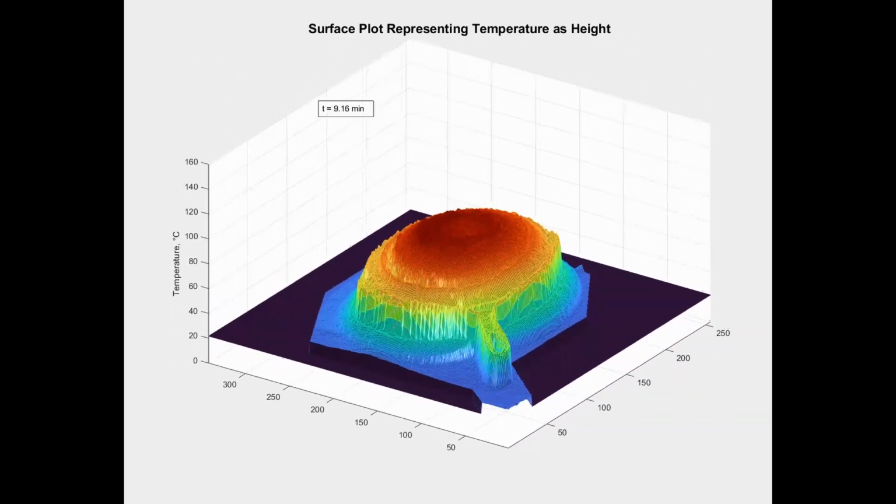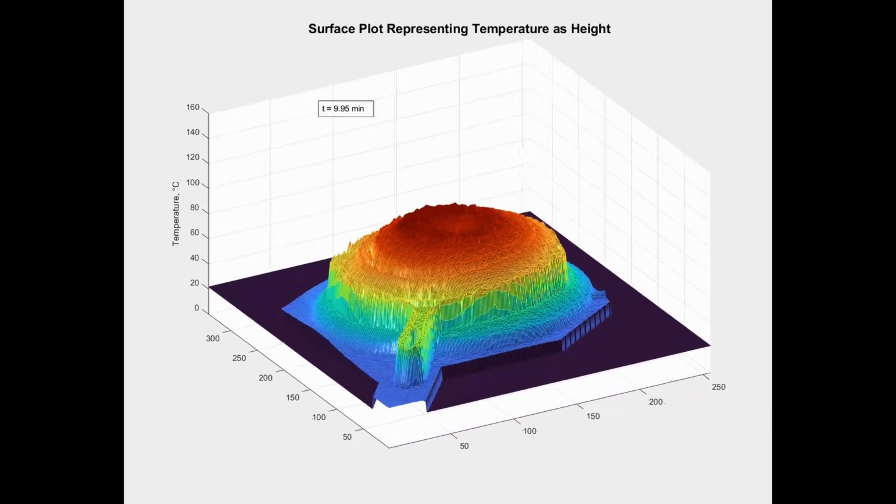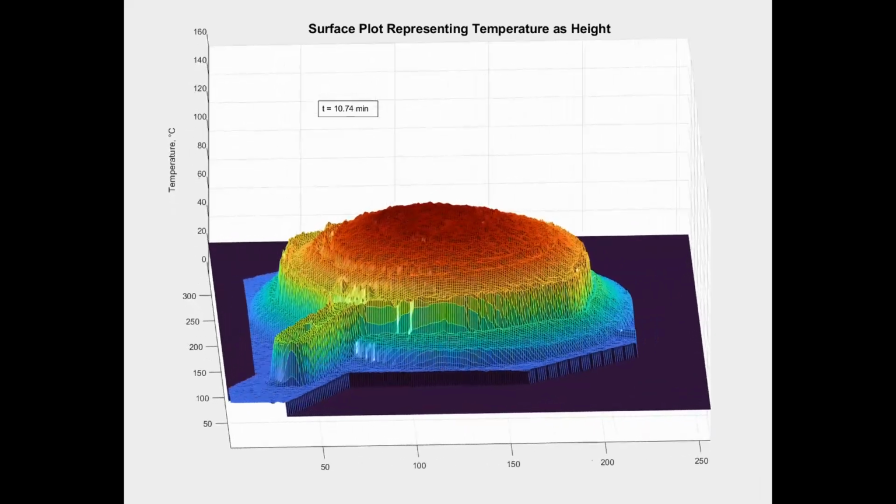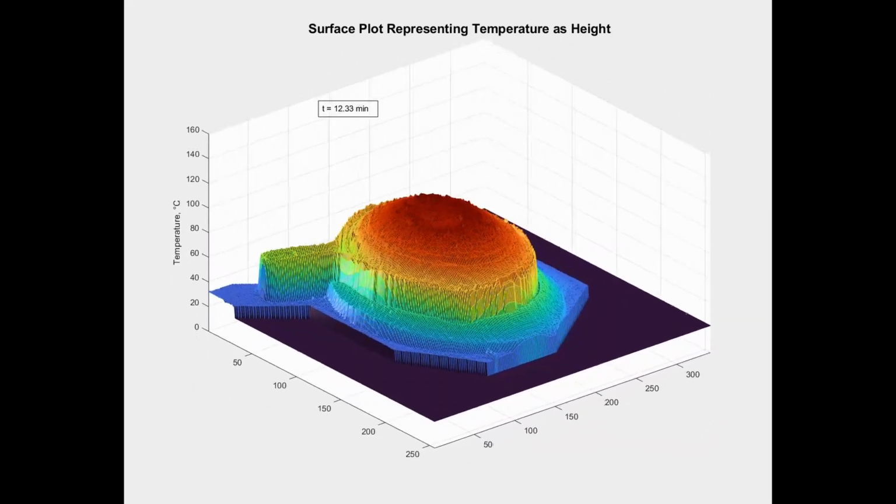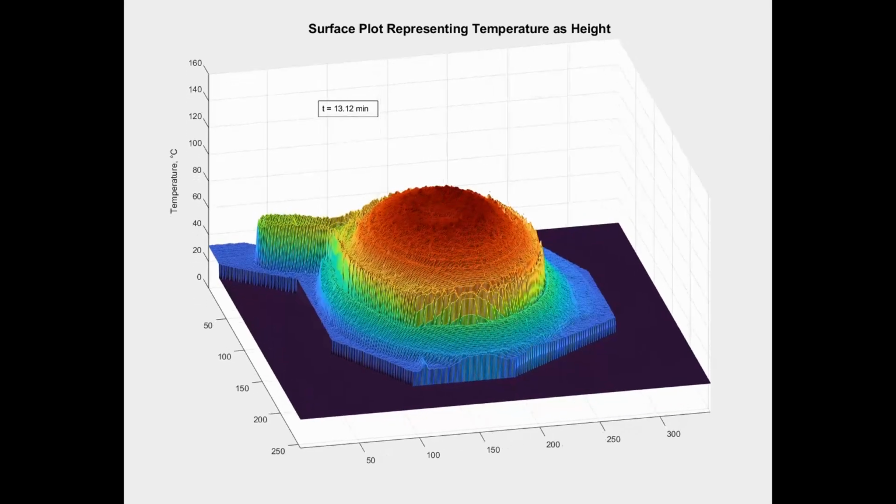Rotating the 3-dimensional body also helps us to see the variations and imperfections in the temperature field. For example, the ring where heat is applied isn't uniform. Also, note the indented low emissivity region.